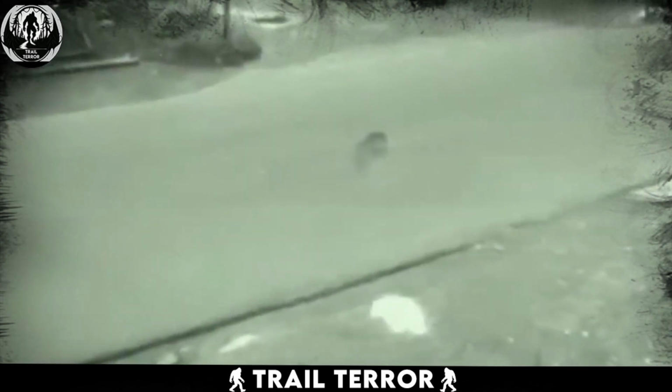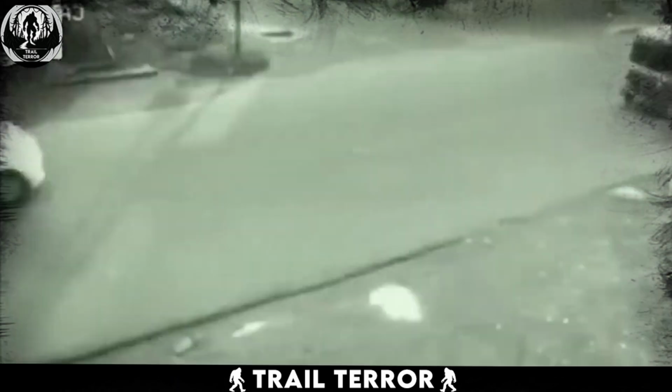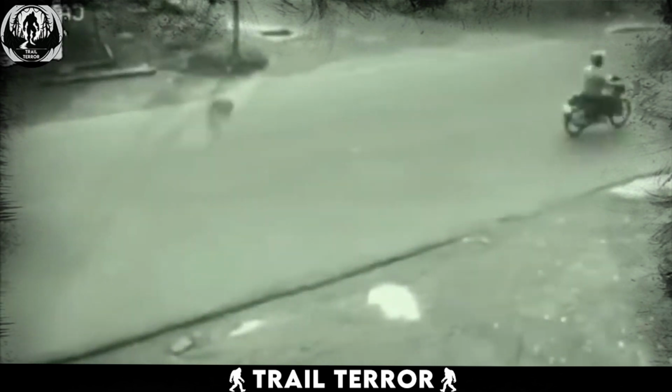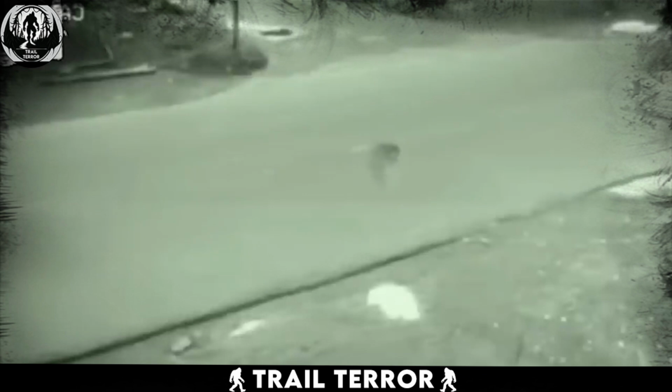The appearance of this entity is also quite unusual. It's smoky black and has a hunched back. While it moves in a manner resembling a human, its upper body appears strange, almost like an alien. What are your thoughts on this ghostly jaywalker?